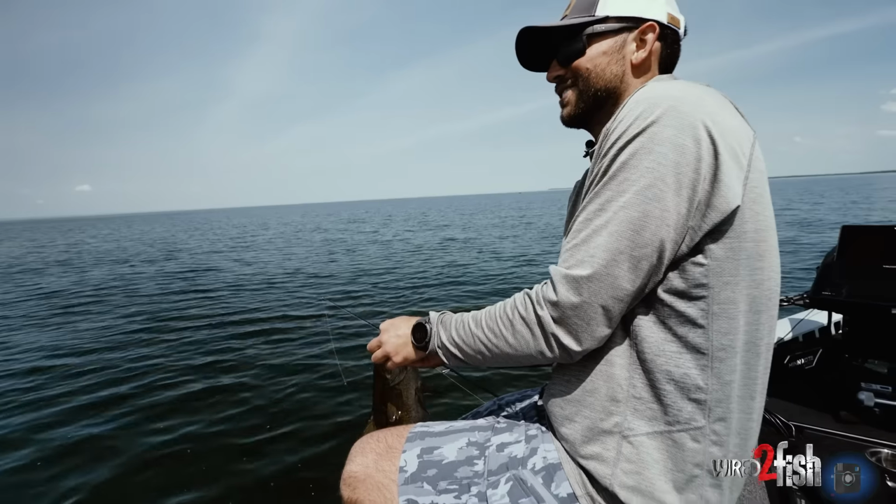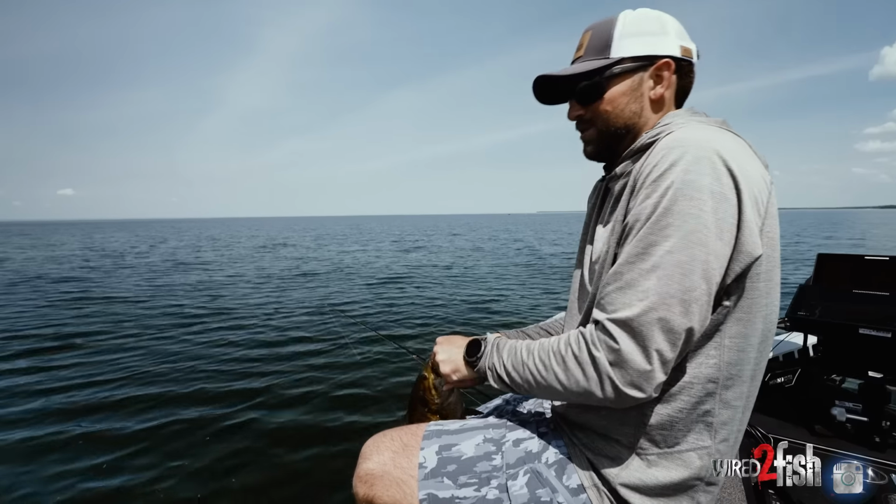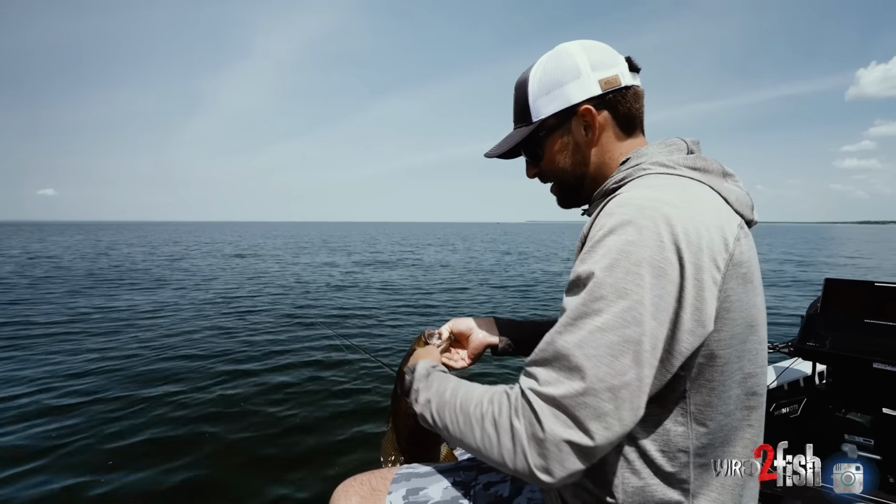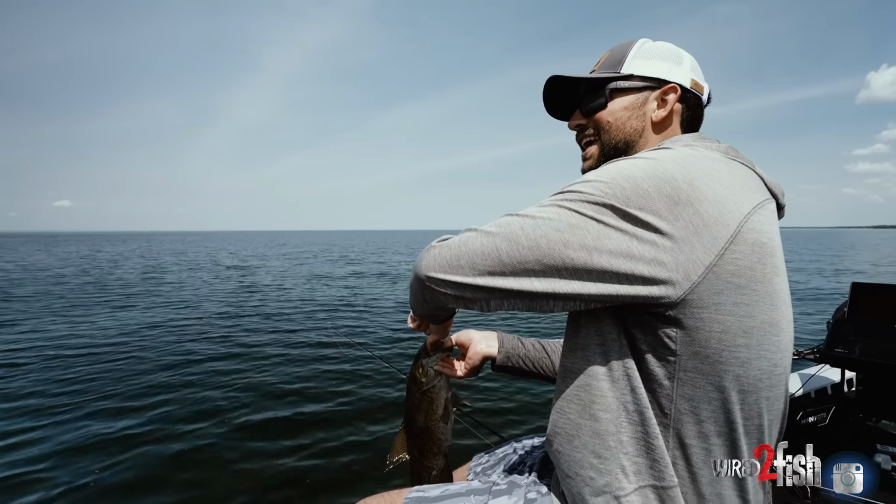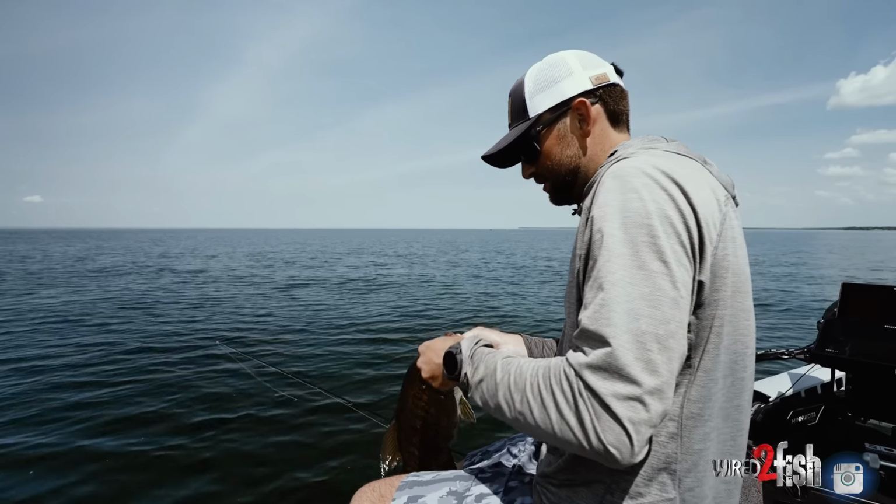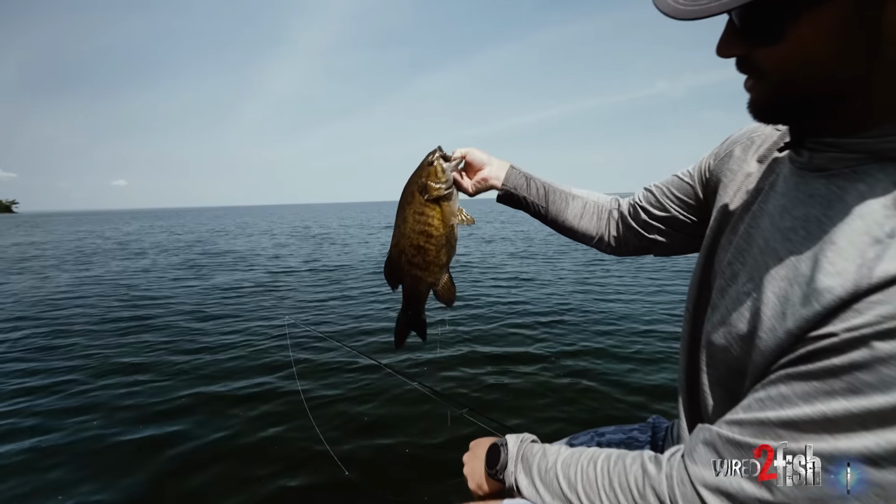Gosh, it's so fun. It's one of the things I love about smallmouth. They can just be so particular sometimes. It can also be a little frustrating, but it's so cool playing that game of cat and mouse with smallmouth. Gosh, I might need the pliers for this one. Oh, there it goes. Playing that game of cat and mouse. That's a nice one.